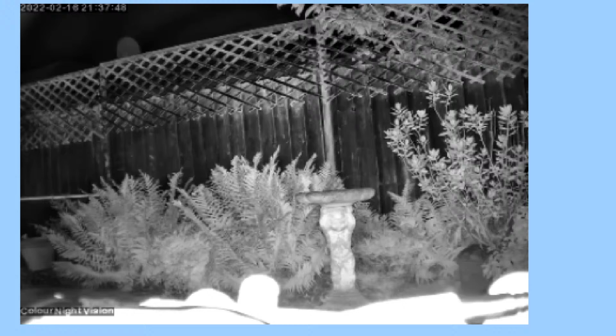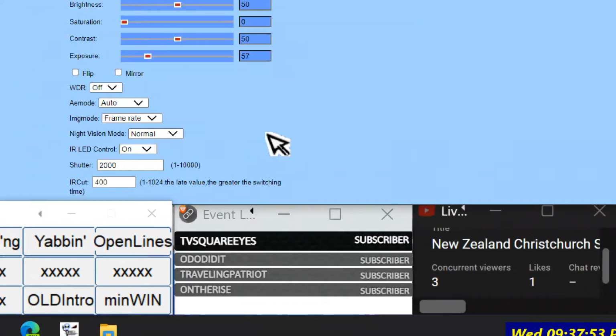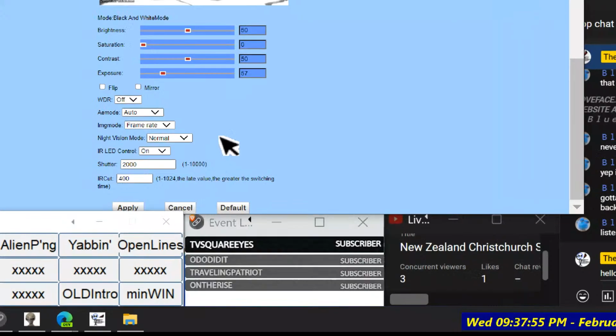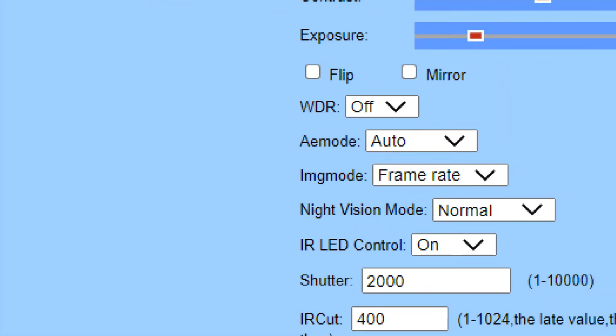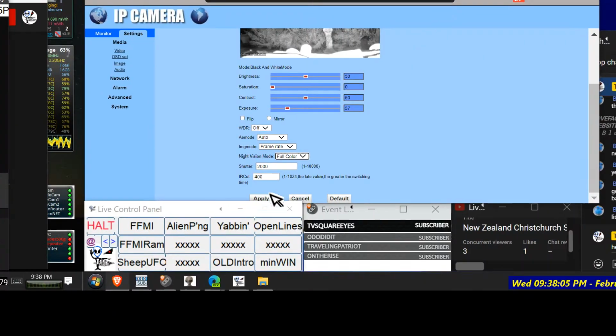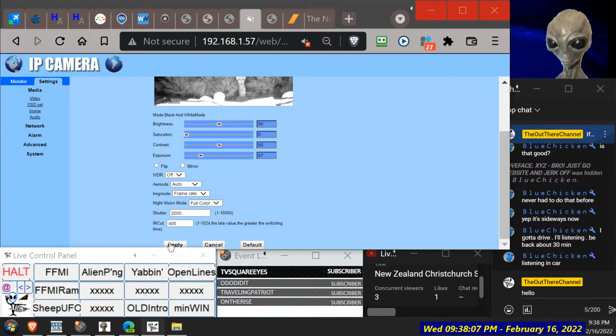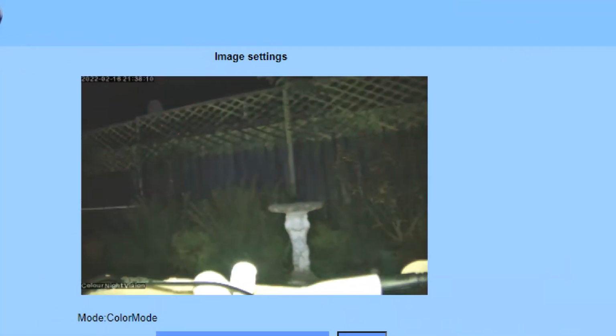I suppose it does sort of look like some greenish in it. It's got the saturation turned off there. Oh, see colour there. Okay, there we go, I've got some green.